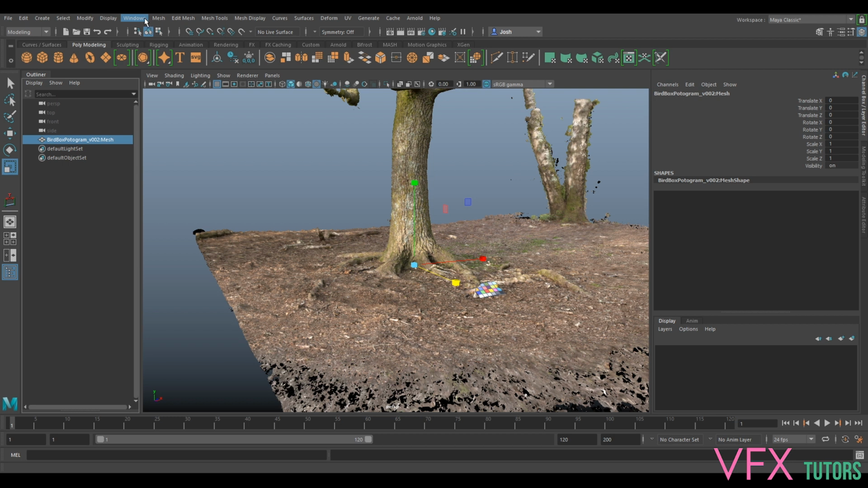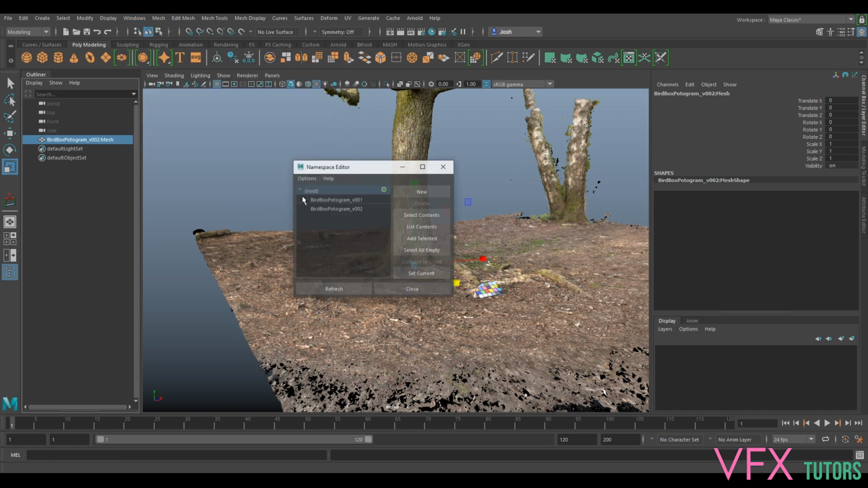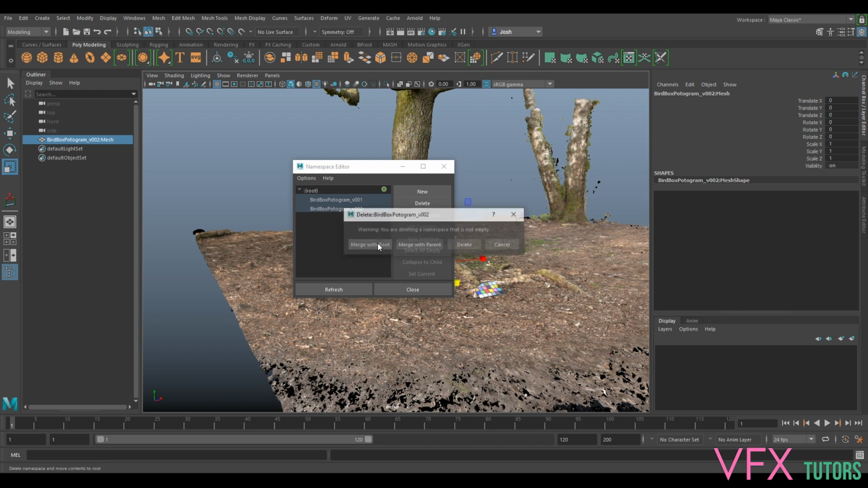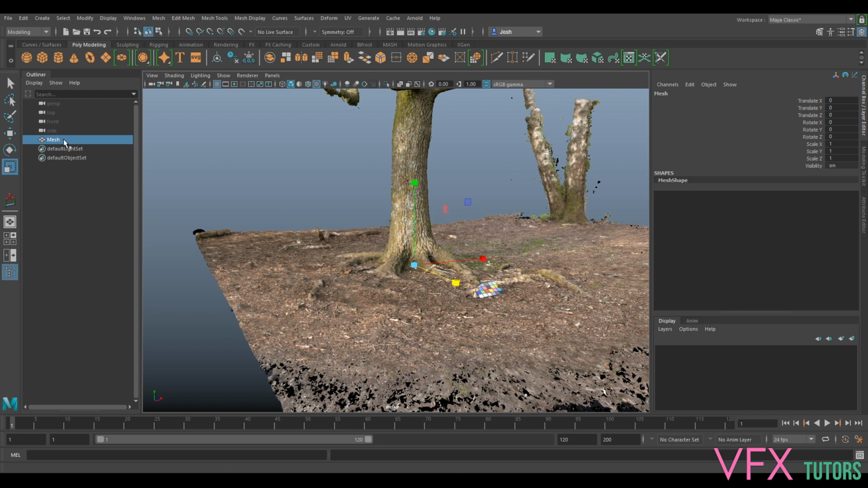So we want to remove this, so we can go to Windows, General Editors, and go to Namespace Editor. And you can see we've got 2 namespaces in there. Maybe I might have imported it in twice. We can delete that, and we can merge with root. And now we can see we've got no namespaces on it, and it's just called mesh.